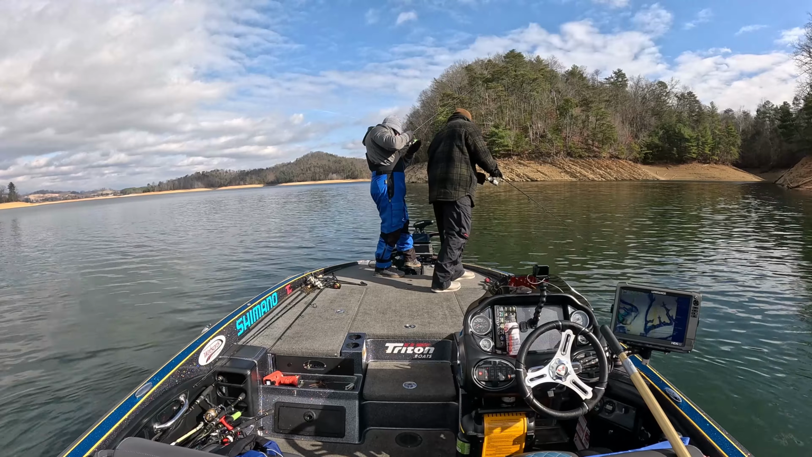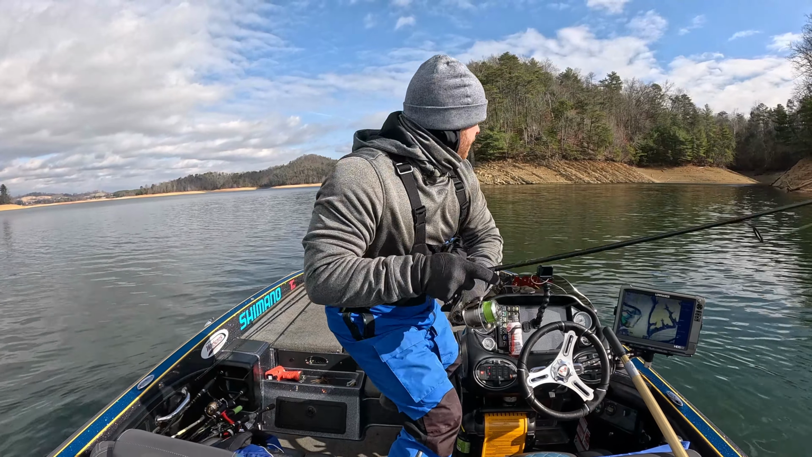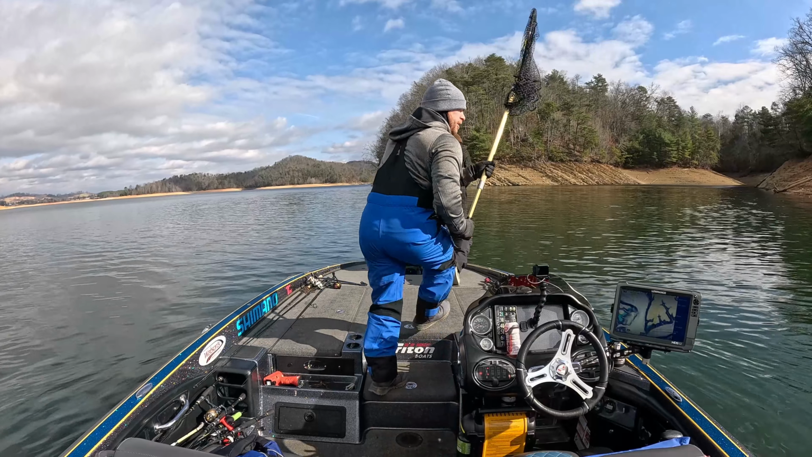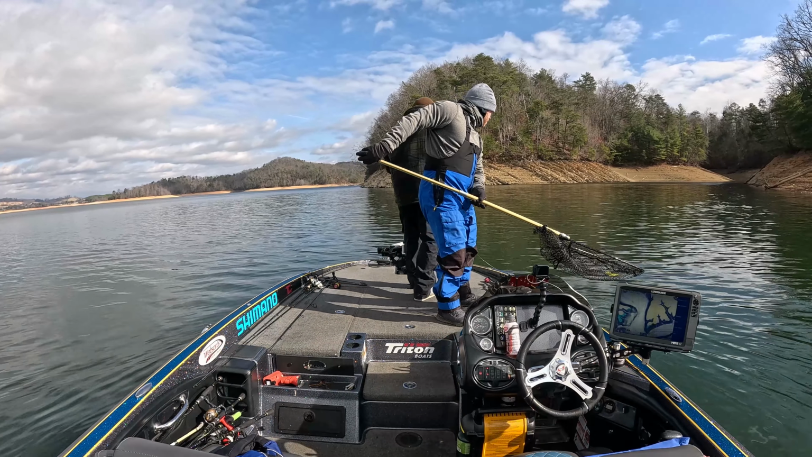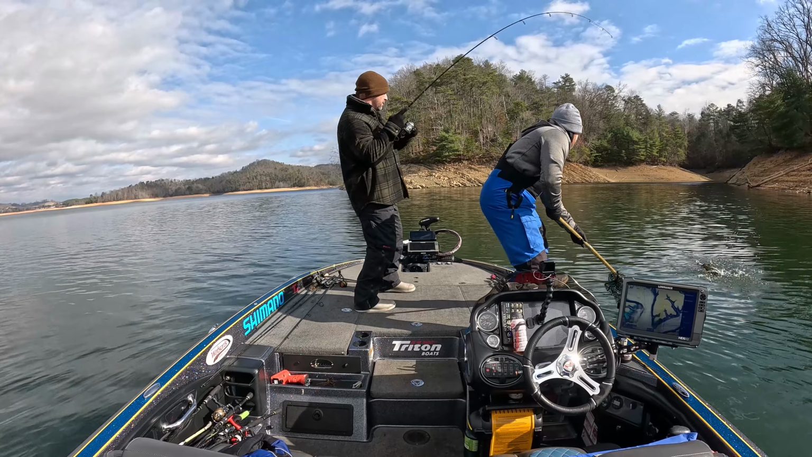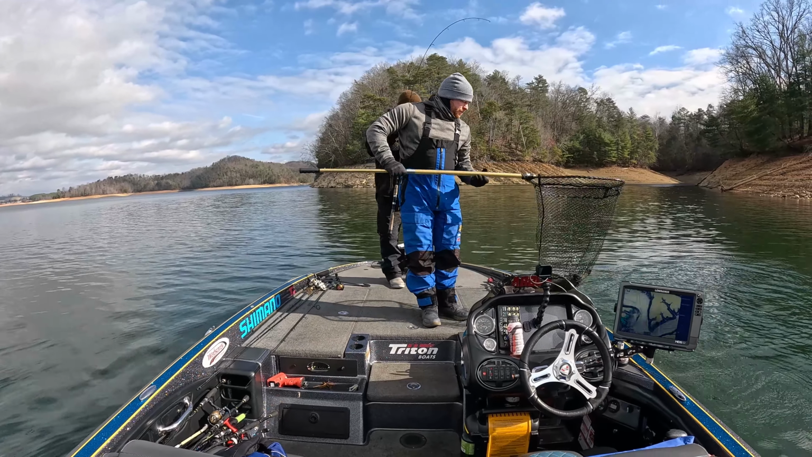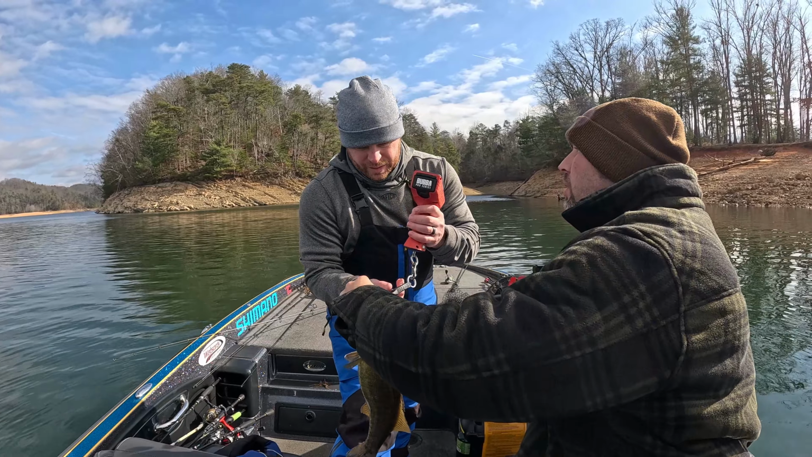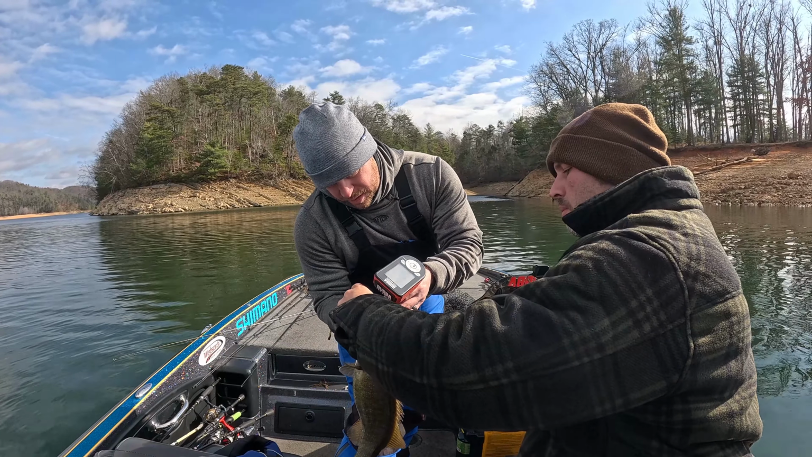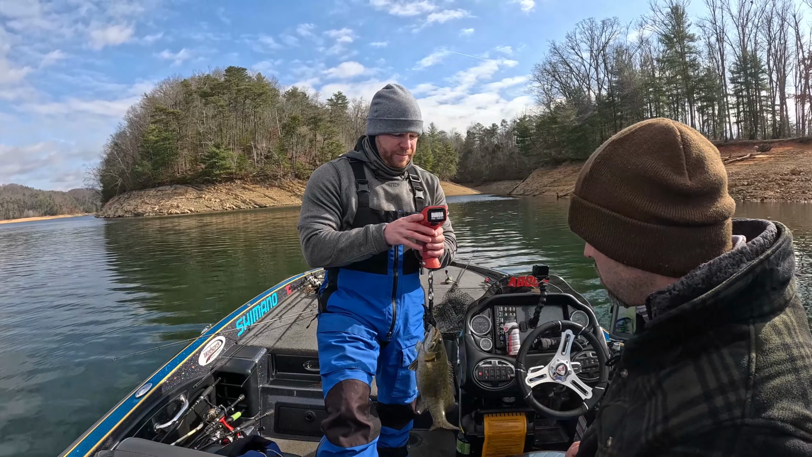And all in all, that scope bite was much, much better on tournament day than it was in practice. They were committing so much better. You didn't have to try to force feed them. When they were coming up to it, most of the time they ate it. In practice, you were getting tons of those that would come up to it, maybe even bump it a little bit, and then go right back down. So we were able to mix the two really, really well and fill out our limit.